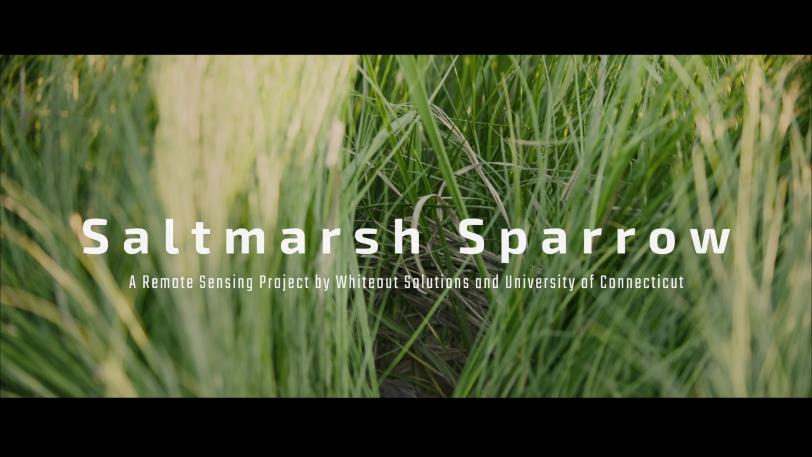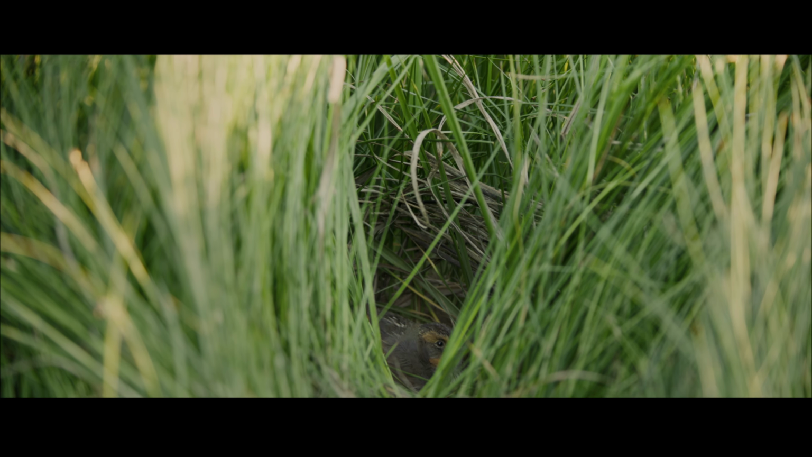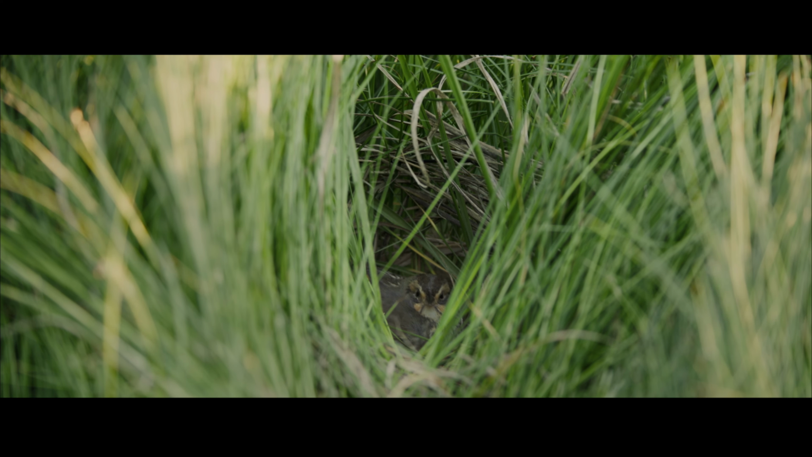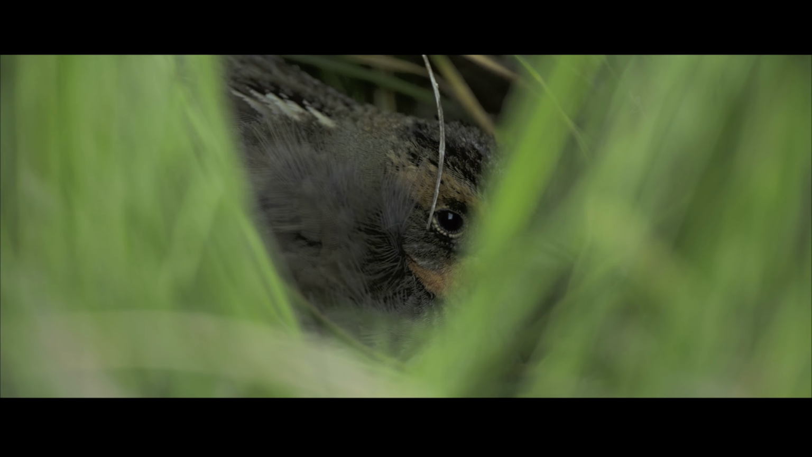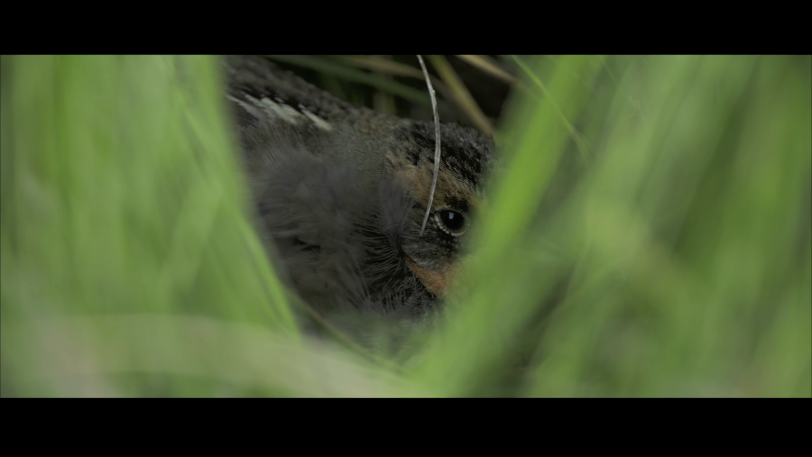On the salt marshes of Connecticut lives a seemingly insignificant bird that is subject to tiny yet incremental changes in its environment, which begs an urgent question: how do we measure such change? This bird is a canary in the mine for humanity in these low-lying coastal areas.